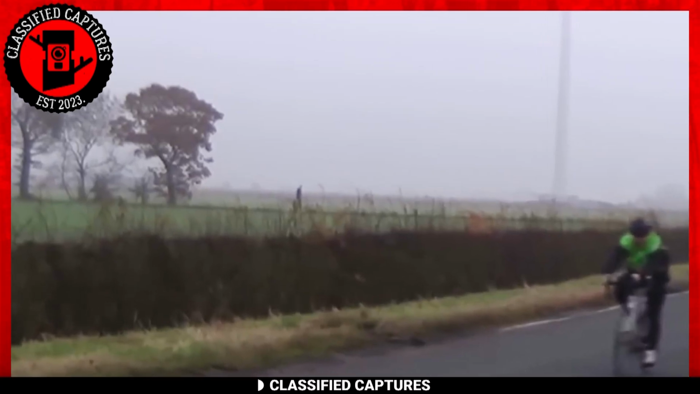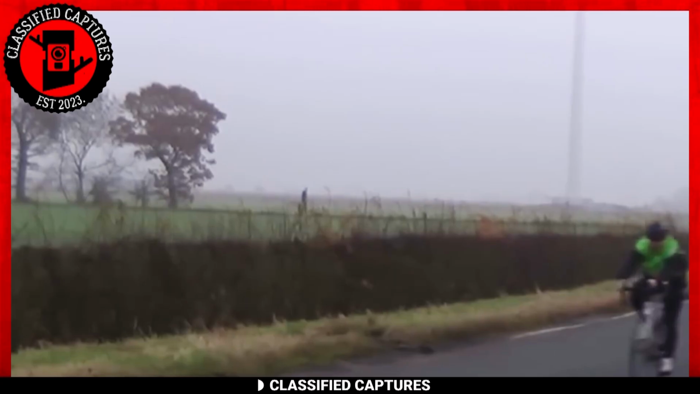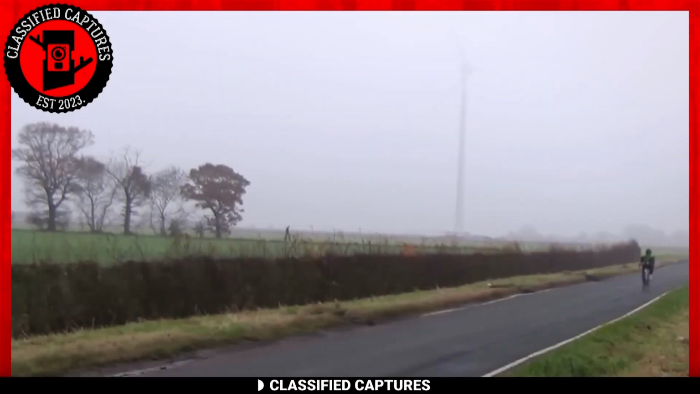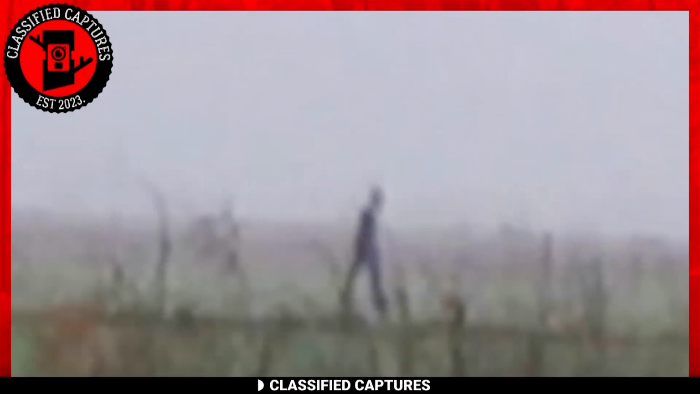As the footage circulated, it sent chills down the spines of those who believed they had spotted the infamous Slender Man. This footage was captured somewhere in the UK, and the uploader had set up cams to film himself on his new bike. What he didn't expect to see is the creature you can see in the background.